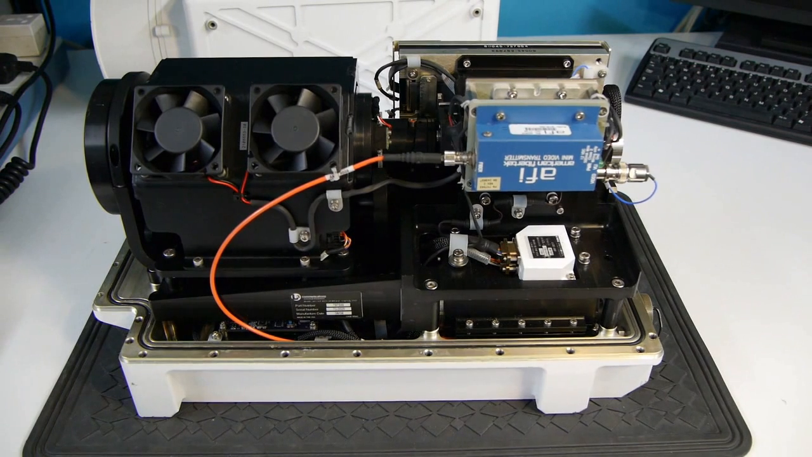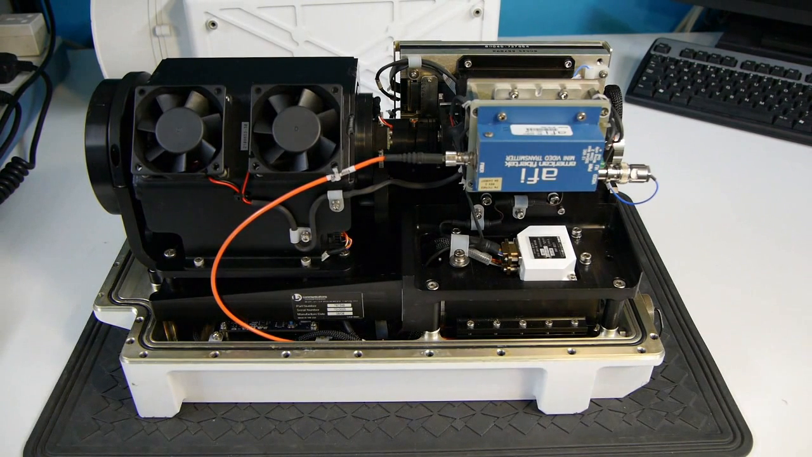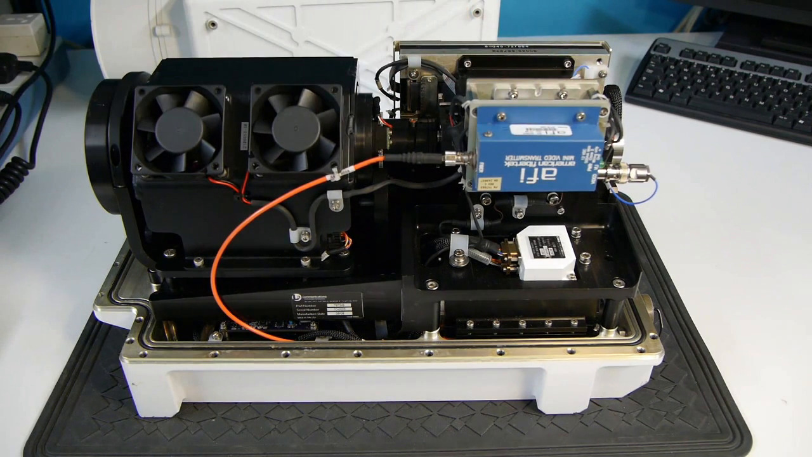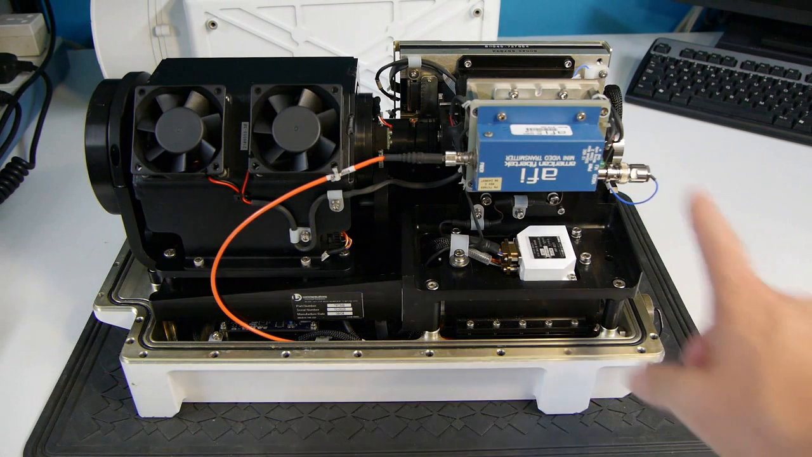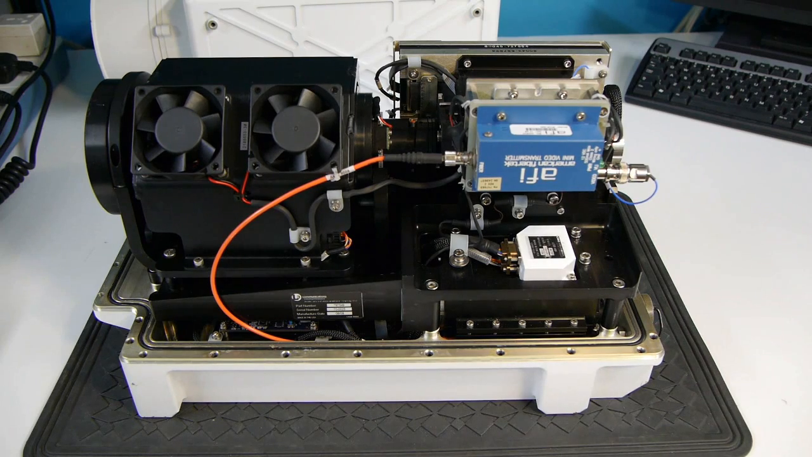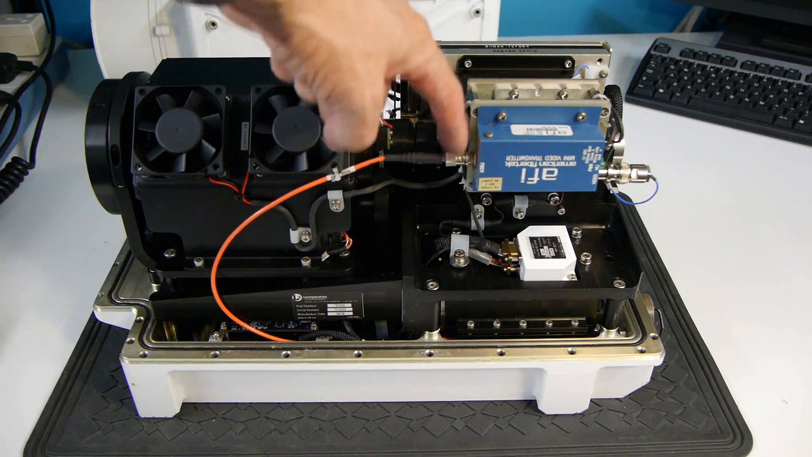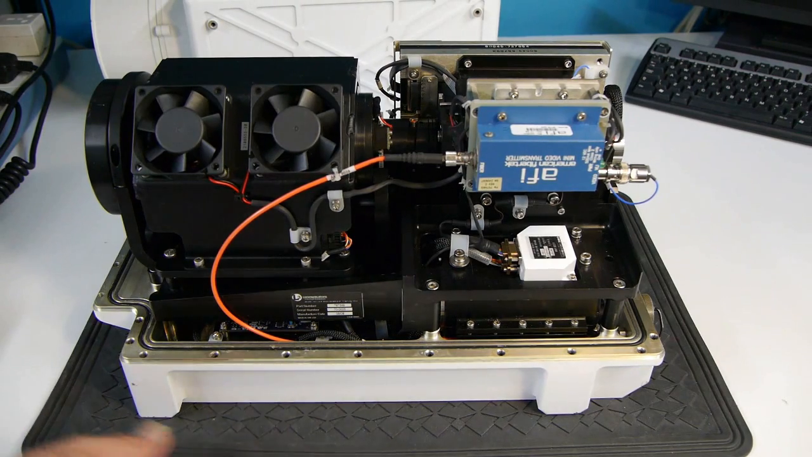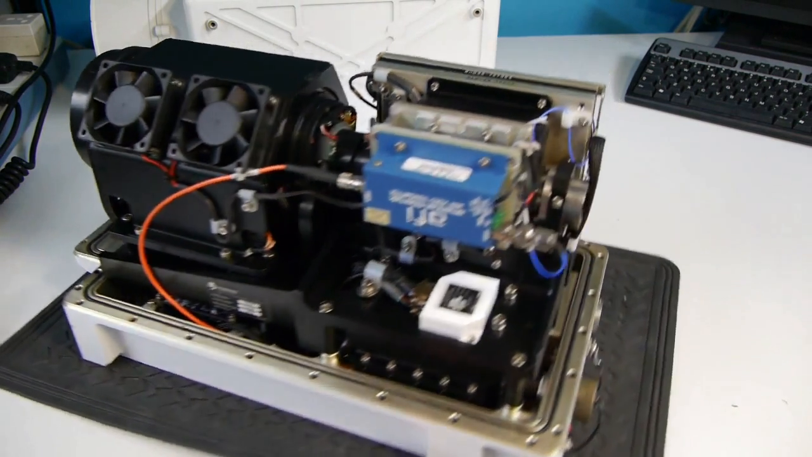Okay, so I'll just point out one or two bits and pieces here. This unit here, this blue piece, is actually a video to fibre optic converter. On the right hand side here we have analog video in, and on the left hand side here we have the fibre optic output. I'll swing it round a little bit more.